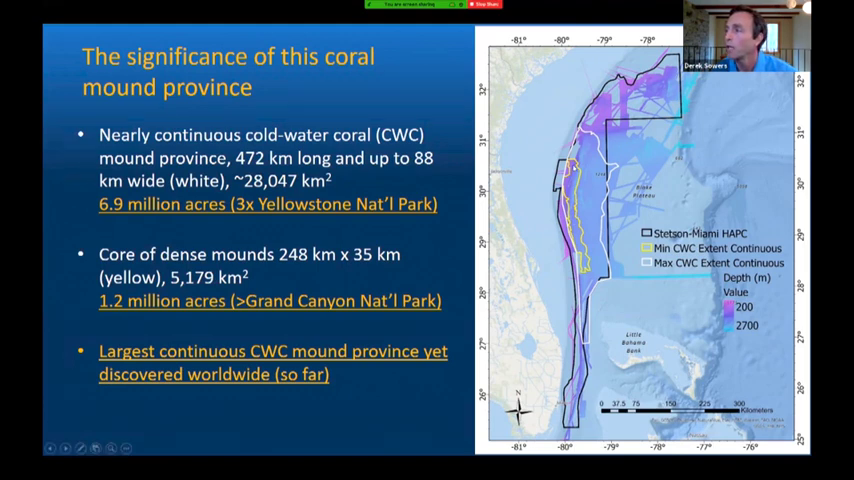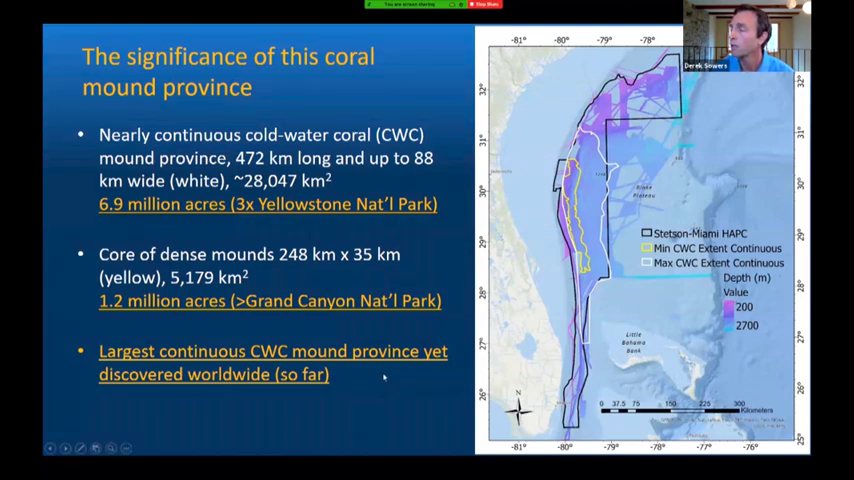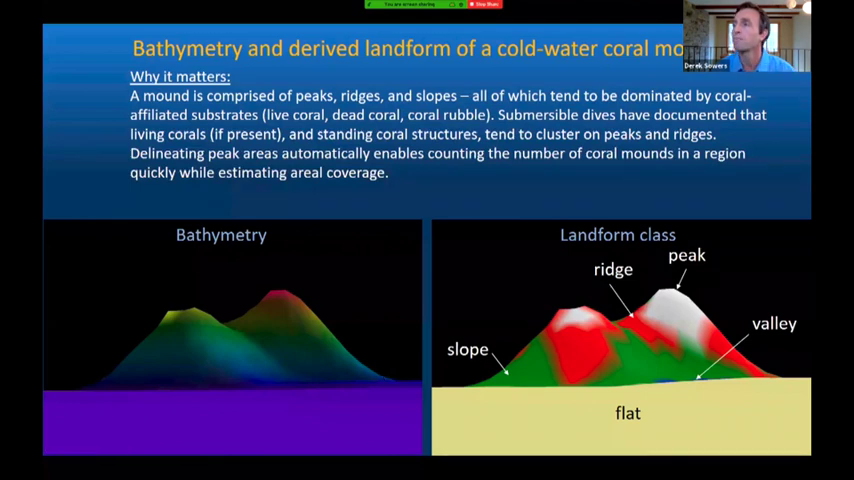Within that, the yellow polygon that I delineated is this core of very dense mounds. So basically where one mound ends, there's another one right adjacent to it. That is about 1.2 million acres, which is greater than the Grand Canyon National Park. So you start to think about the size of these features and the extent that we're talking about. What we have documented with this mapping information is the largest continuous cold water coral mound province yet discovered worldwide in the published literature anyway. So probably more out there, but for now, this appears to be the largest when defined that way.